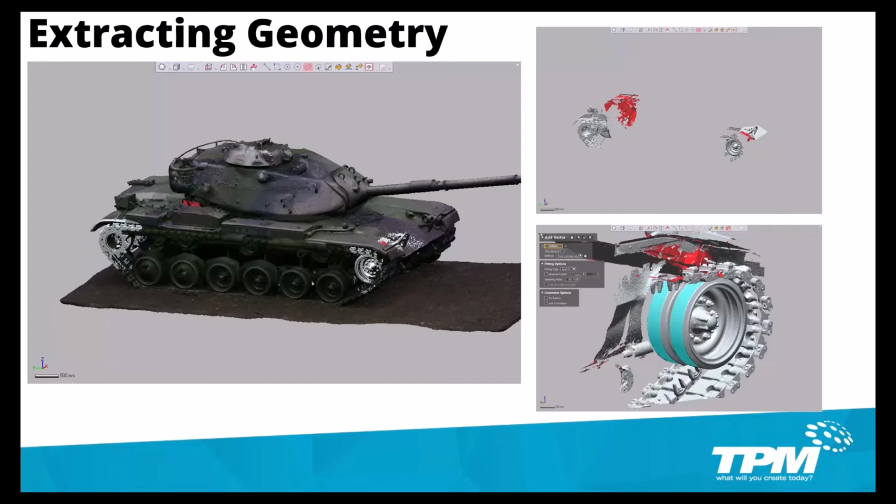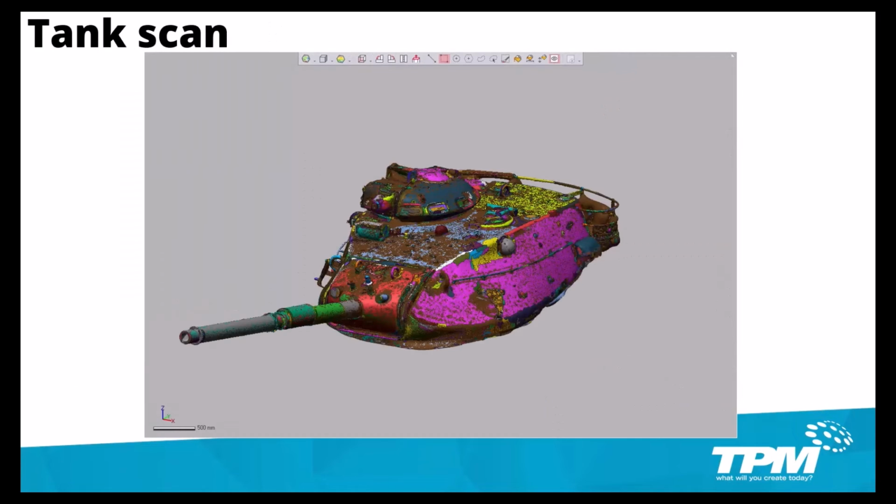What we're doing here is we're extracting planes, vertices, and axes from all of the scan data. We can even extract different contours, and DesignX will automatically recognize if they are specific shapes. So for example, on the screen there, that large purple area is a free-form surface.